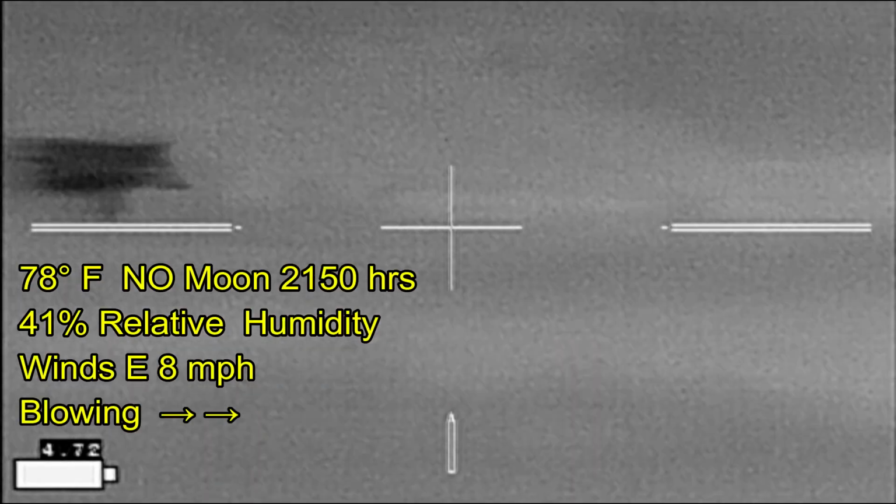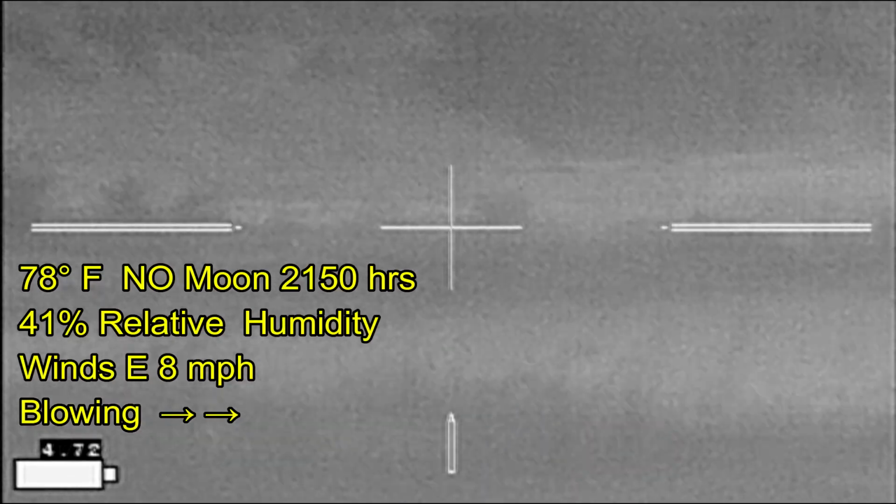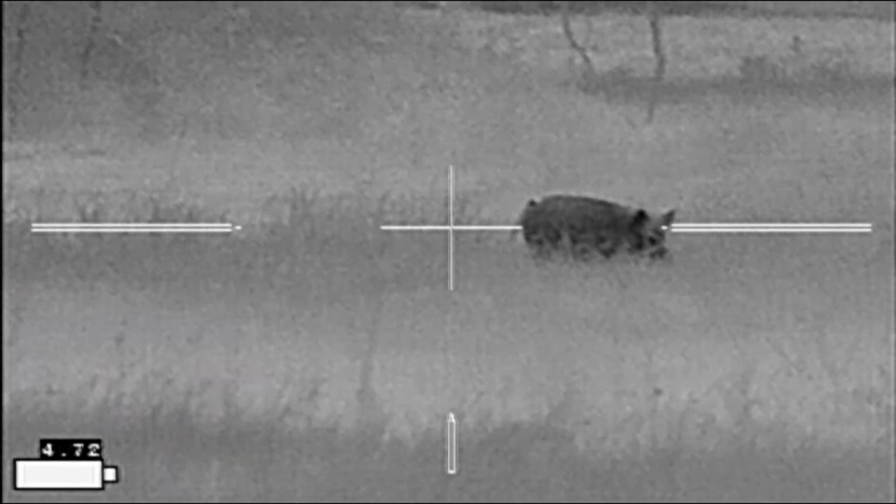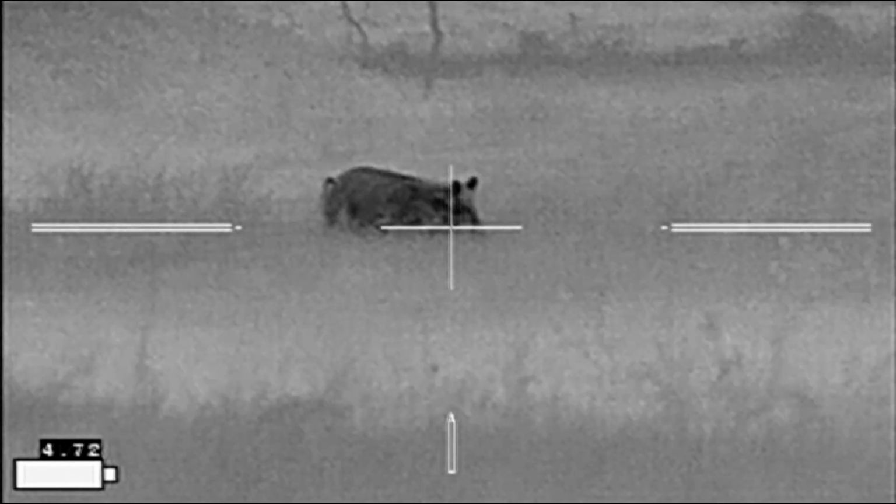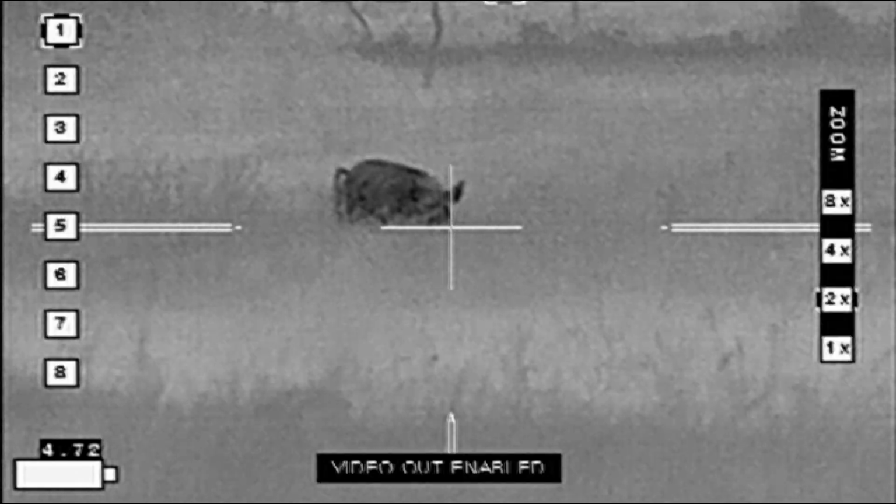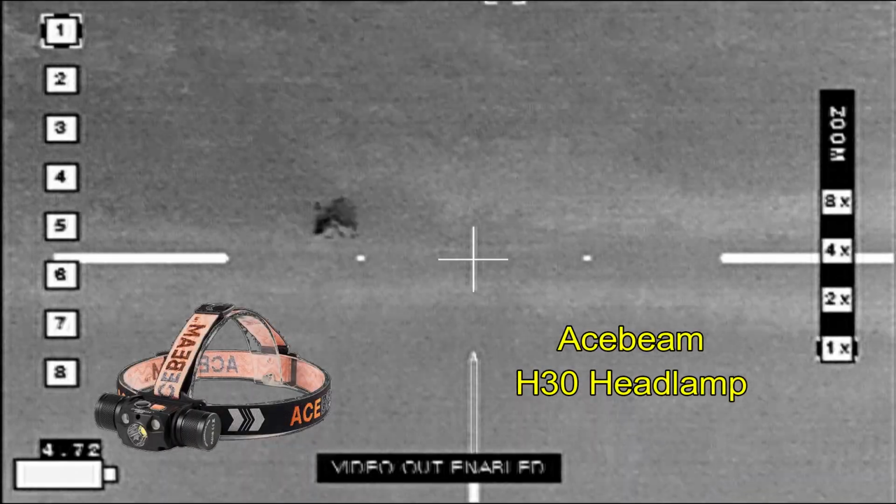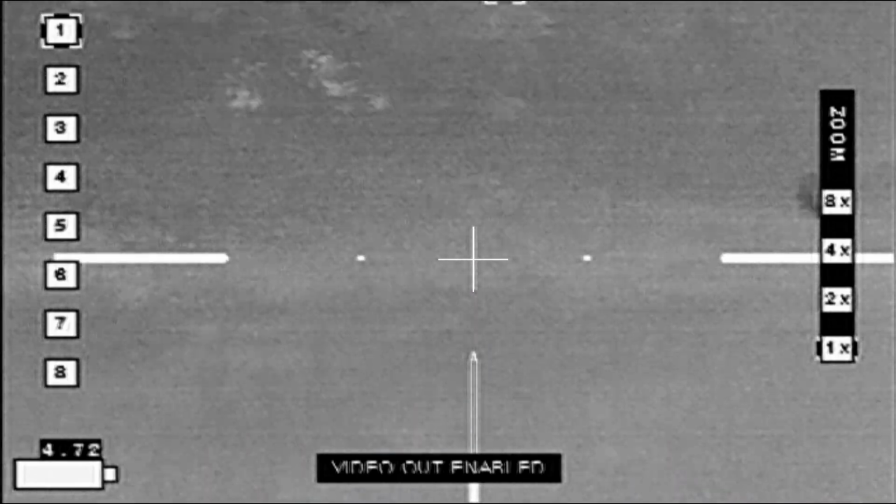I finally got to my intended hunting area, and I've got at least 3 hogs that I've seen, but never all at the same time. 2 of them are currently in the opening. For a while I could only see one of them. I know there's a 3rd one somewhere behind the trees, but that's going to be a stump.